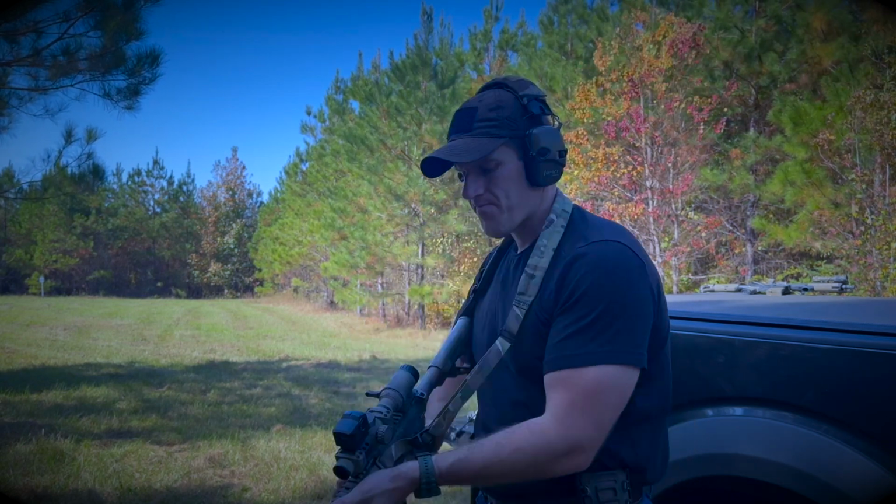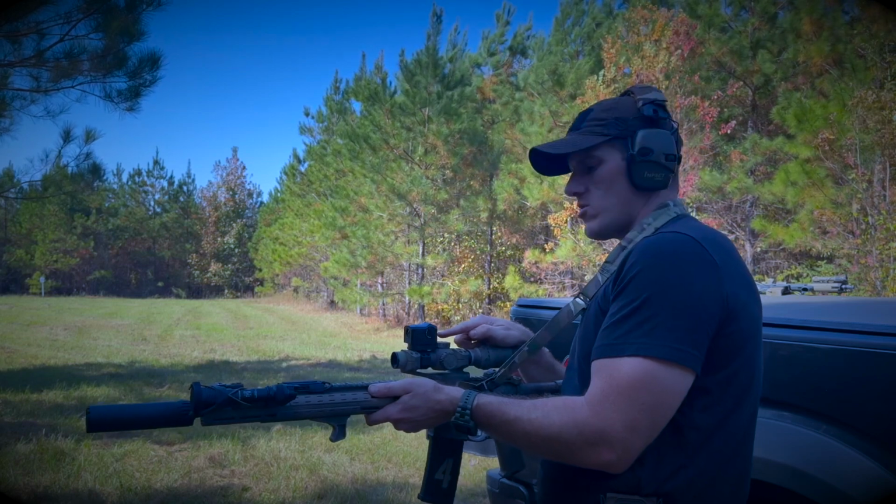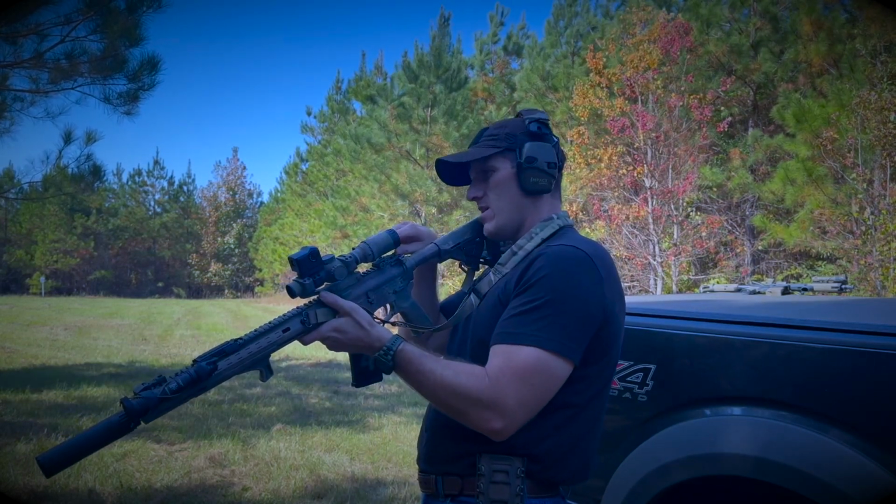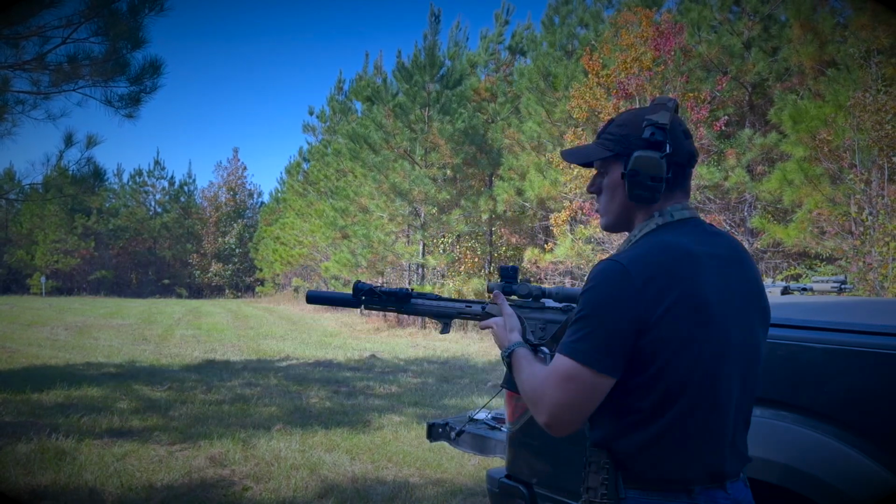So you can look at it, like I can hold it down here like this. As long as I can see that screen, I can shoot just like this. So you don't have to be lined up. It's not an optical scope, it's a digital scope, if that makes any sense. So let me show you what that looks like.